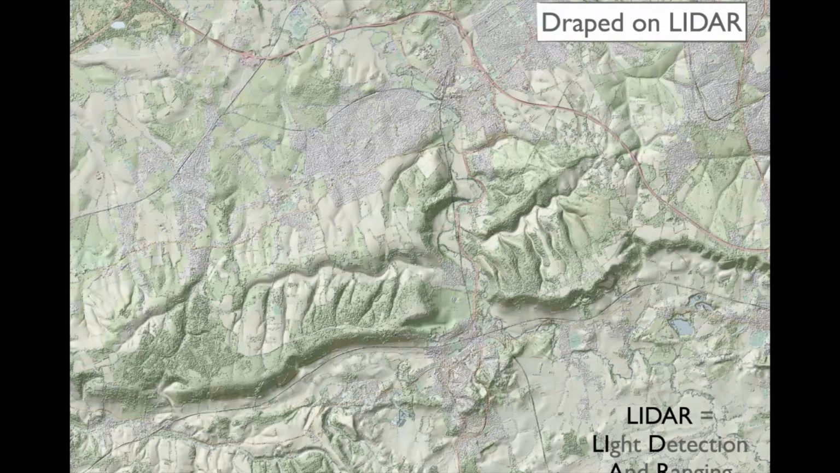LIDAR stands for light detection and ranging, and whatever that means. You get the fancy software and then you can drape something on it and it makes it all look nice. Just in case you were wondering, that's where you are at the moment. This quite clearly is the Mole River going through here, Leatherhead up here, etc.